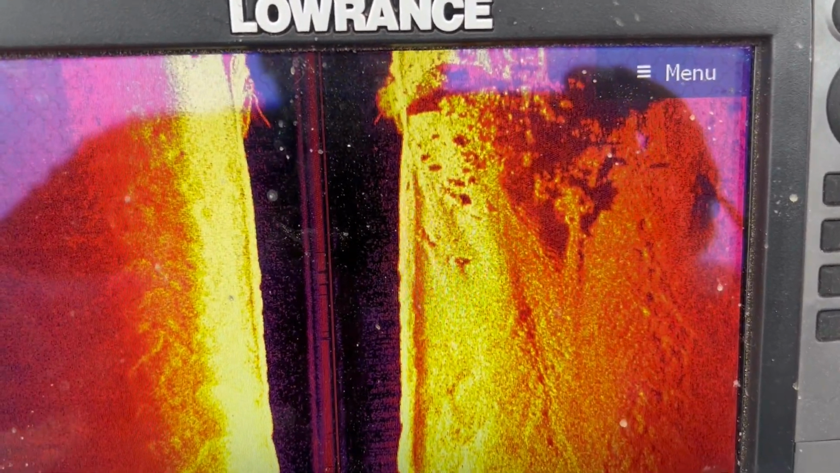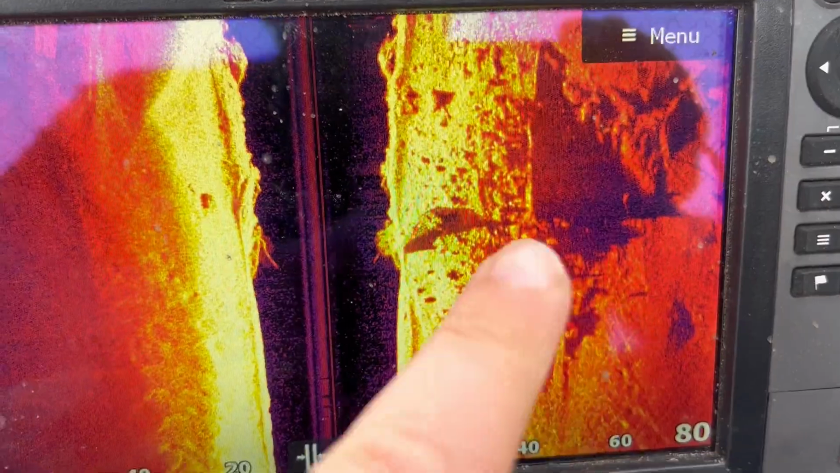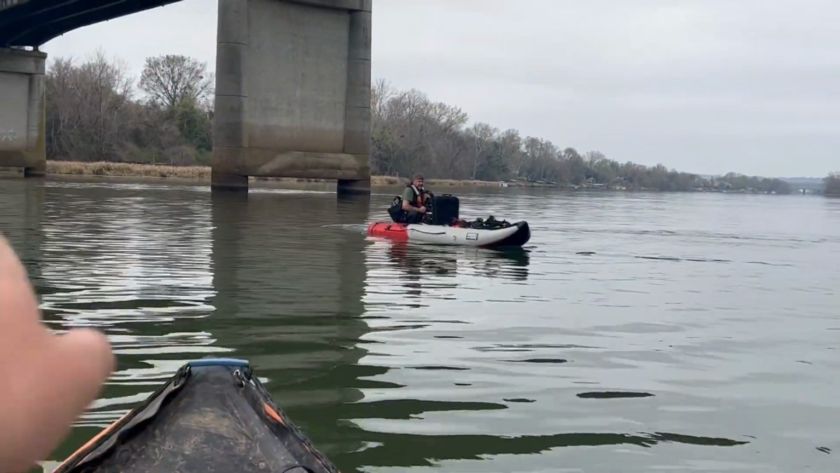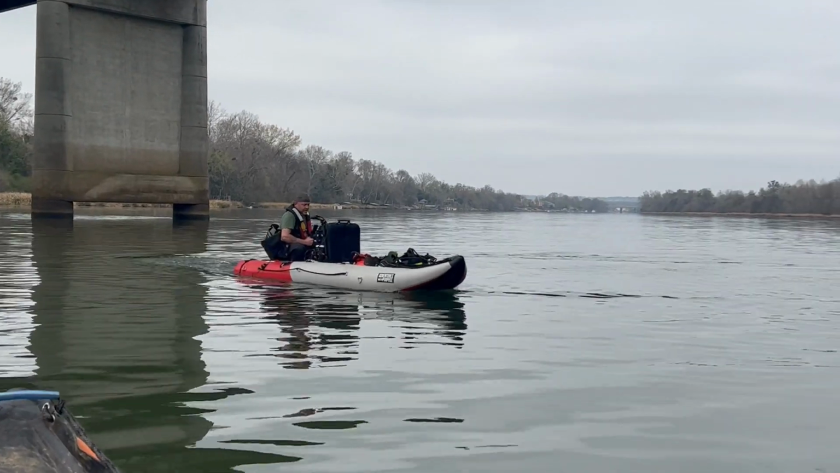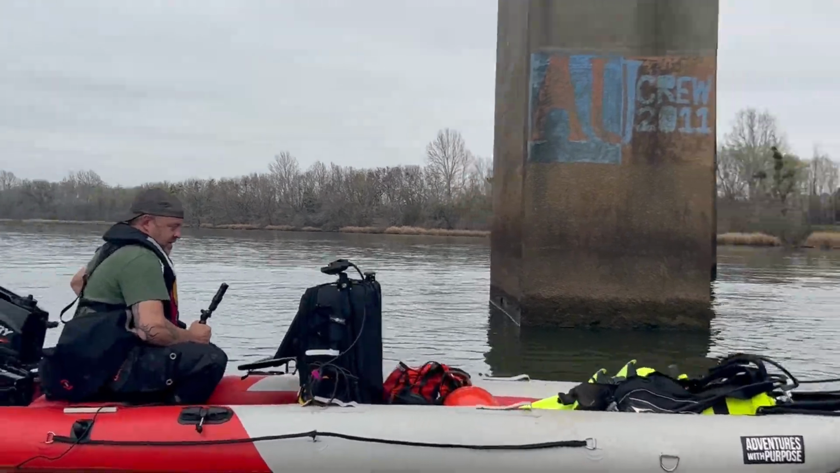There she is. Yeah, it's there. Right there. Did you find anything down there, Jeremy? No, not quite. Nothing that looks like a vehicle? Yeah.